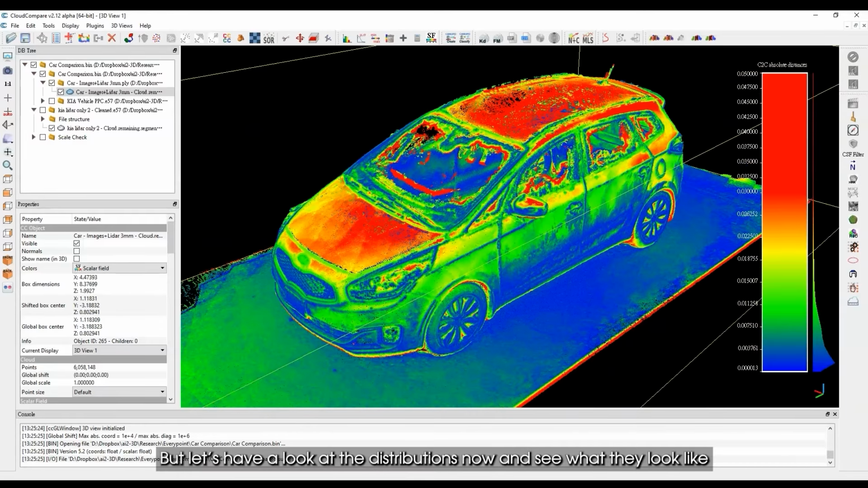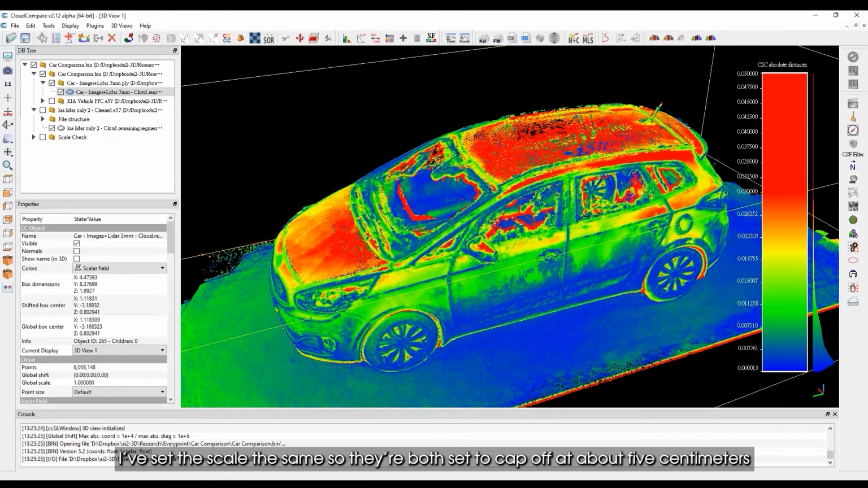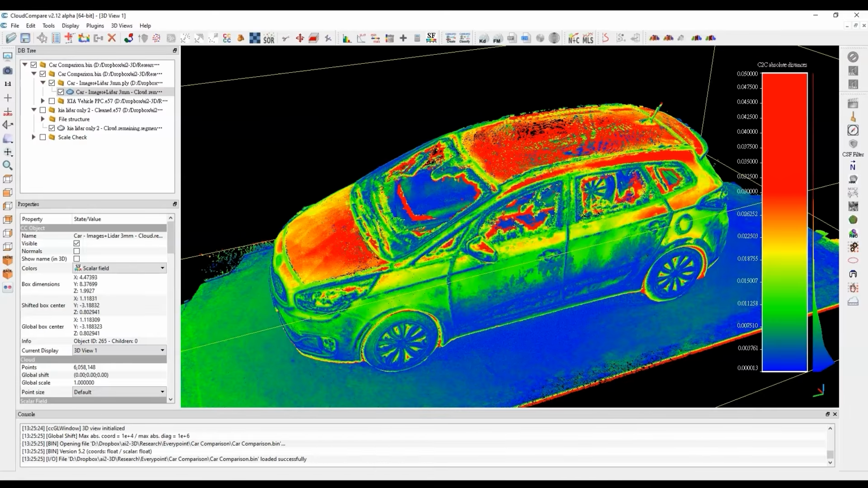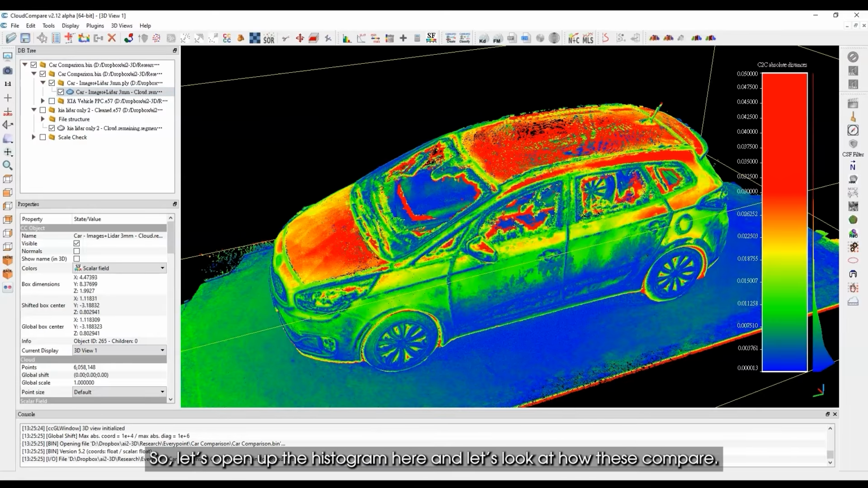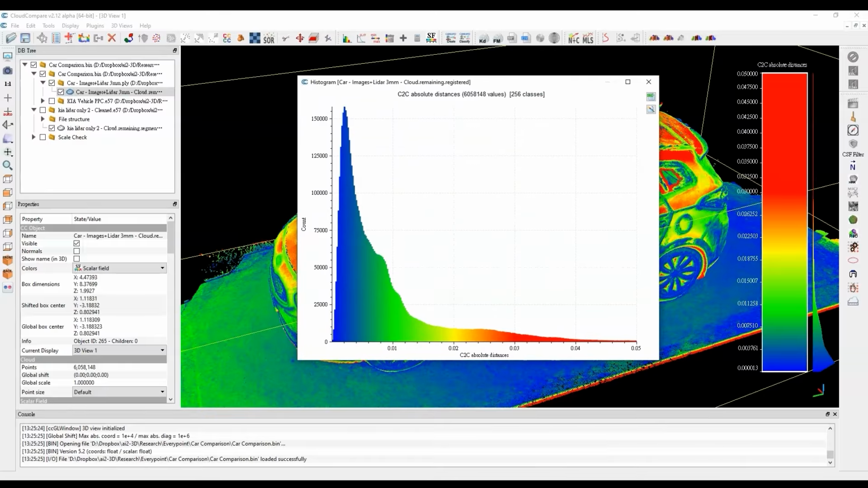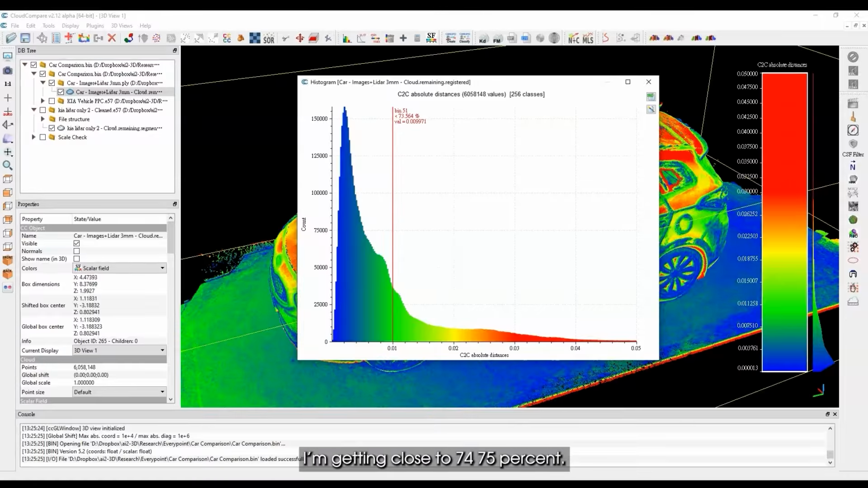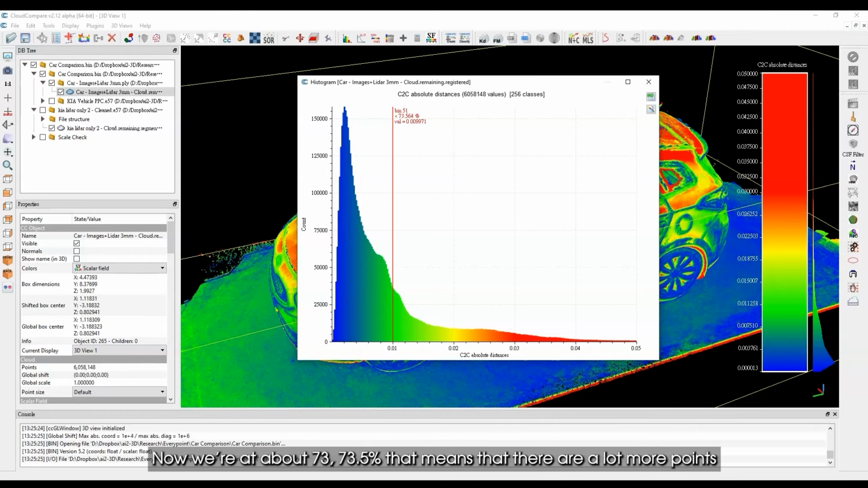But let's have a look at the distributions now and see what they look like. And I've set the scale the same, so they're both set to cap off at about 5 centimeters. Anything above 5 centimeters, I'm not going to worry about. That's way too much anyway. So let's open up the histogram here and let's look at how these compare. So right off the bat, I can see that there's a lot more points. And if I go to the 1 centimeter mark here, okay, somewhere around here or so, I'm getting close to 74, 75%. Okay, so before we were down around 53% or so, now we're at about 73, 73.5%.